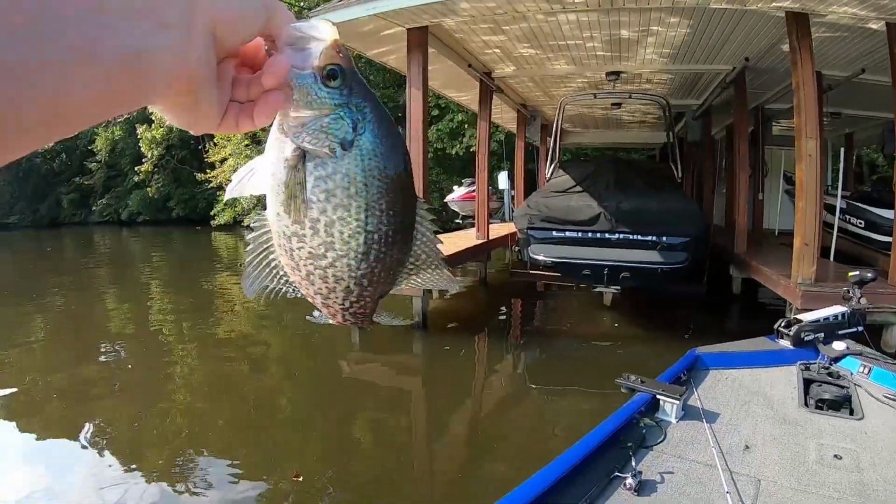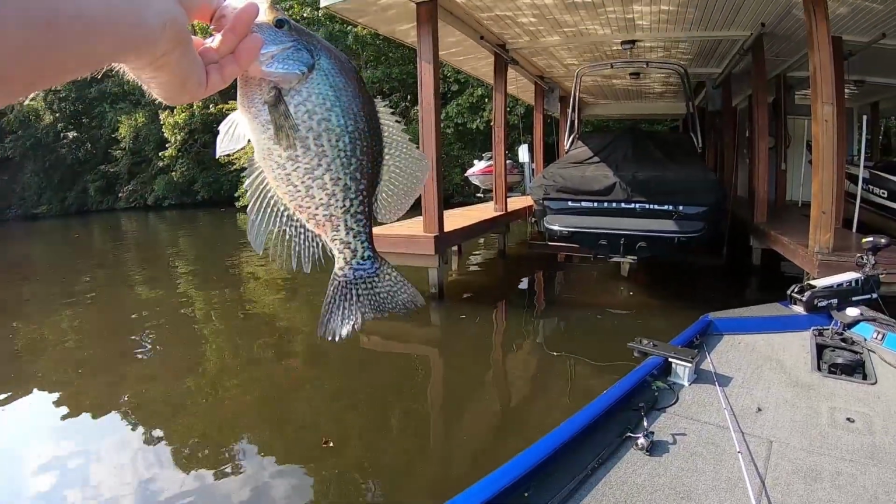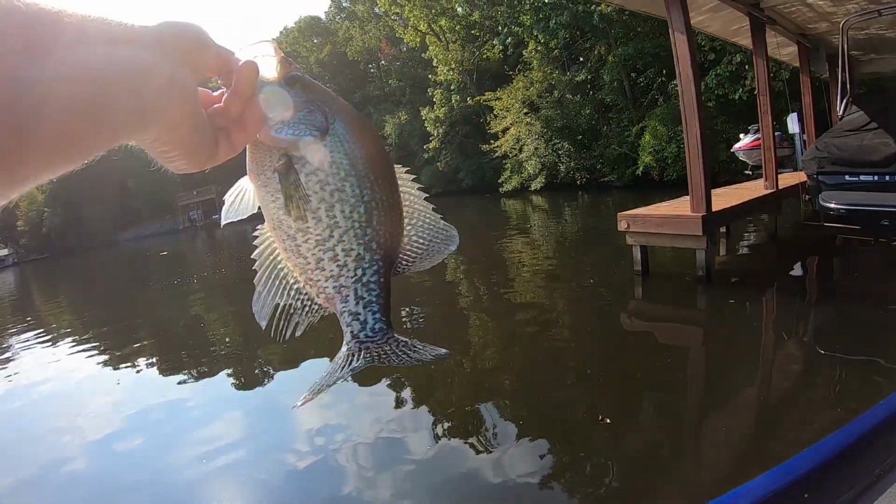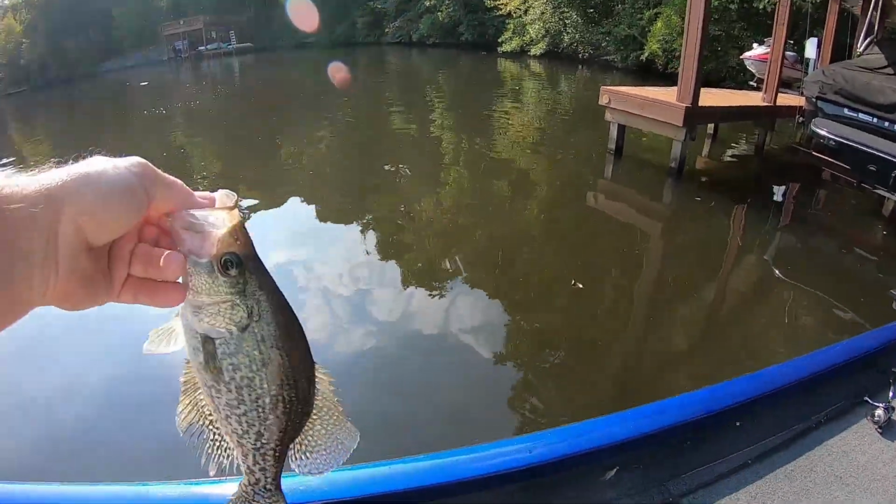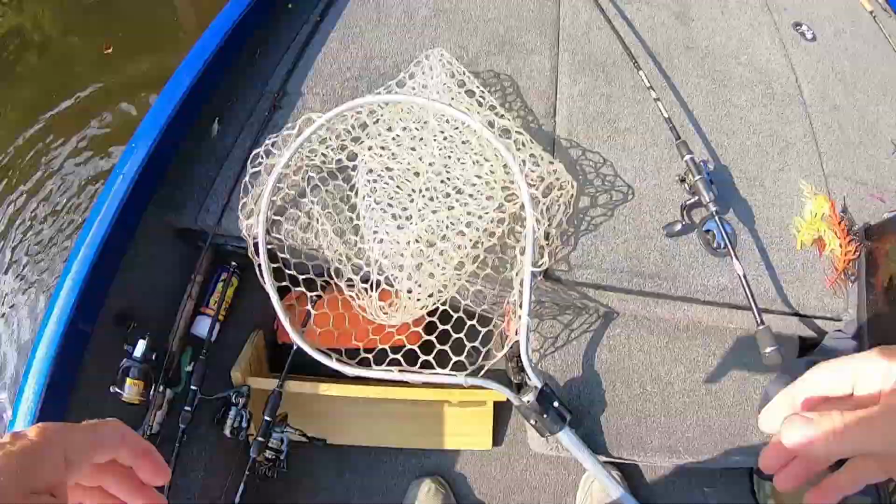That's why I net him, guys. Look at this one. There's your monster. Look at that. What a fish. All right, guys, he's a 14. 13 1/2. He's probably 14. That's a nice fish, isn't it? All right, here you go, buddy. Bam! Gotta love that, don't you?